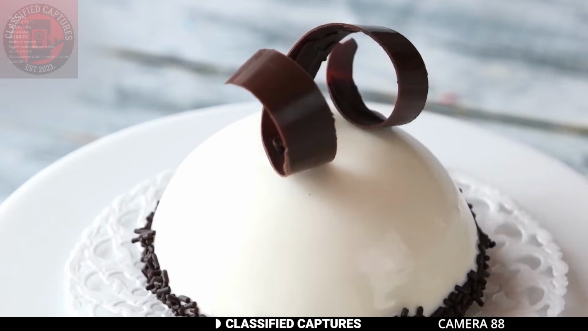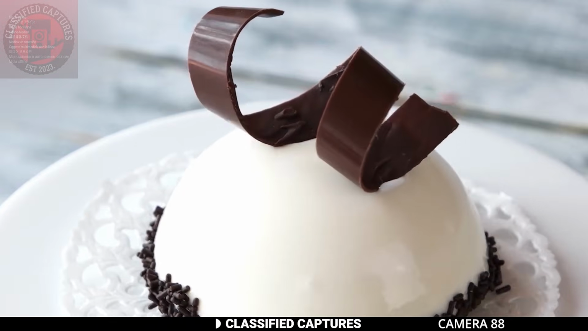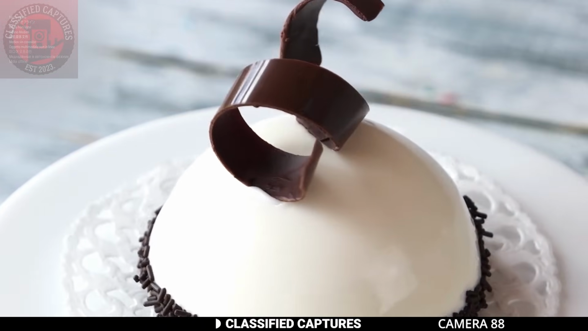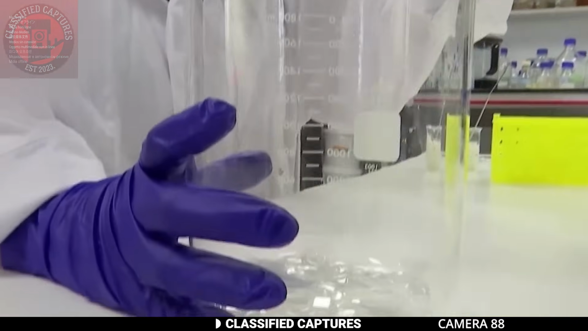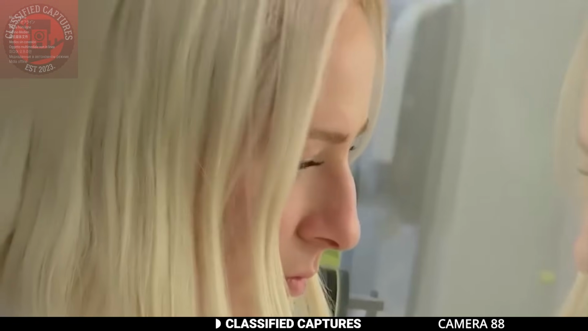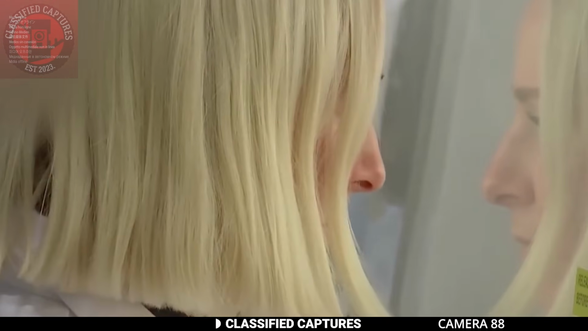My vanilla ice cream lovers, where are you? You might want to sit down for this one and maybe set that cone aside just for a second. Here's the deal. Scientists have been working on a way to make more vanilla flavor for all our ice cream cravings. Sounds great, right? Well, hold that excitement because it's about to get weird.